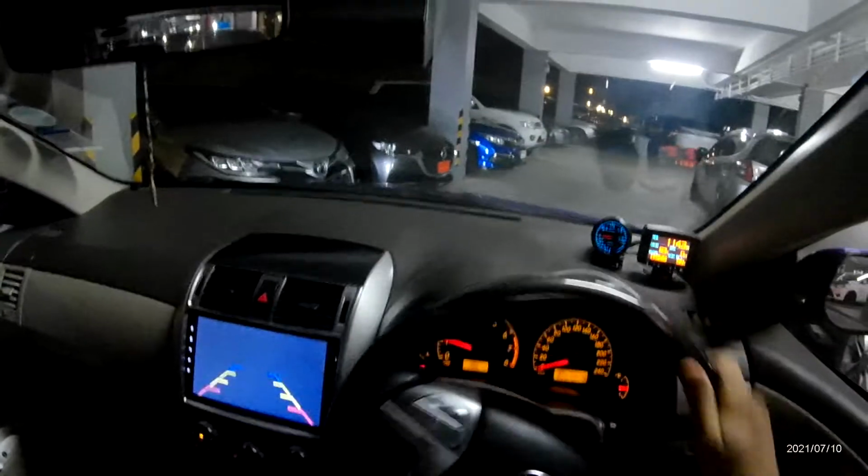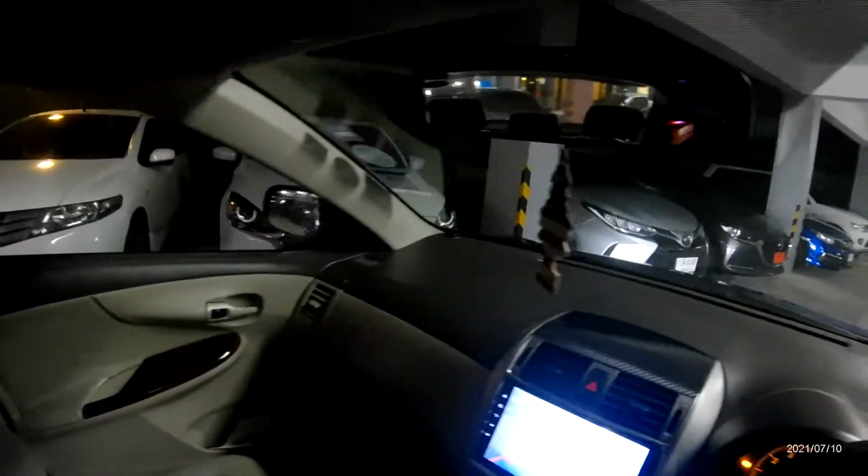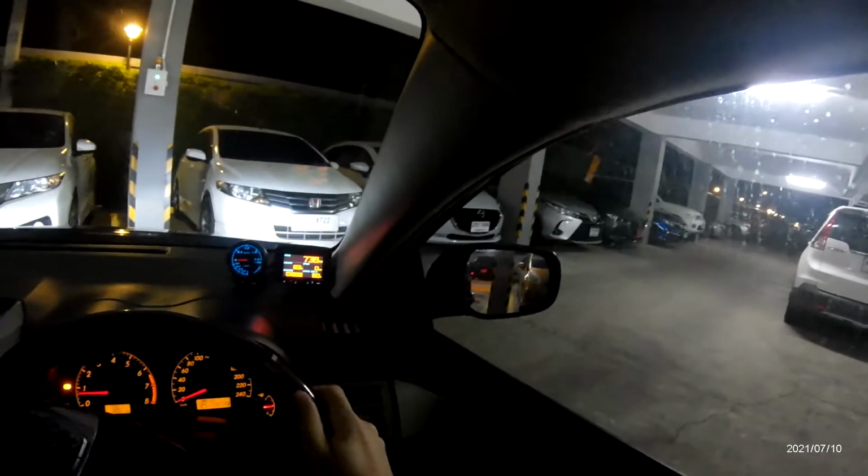I was having a hard time engaging the reverse here. That's the problem of using an automatic transmission rated for 110 horsepower when you have 210 horsepower.